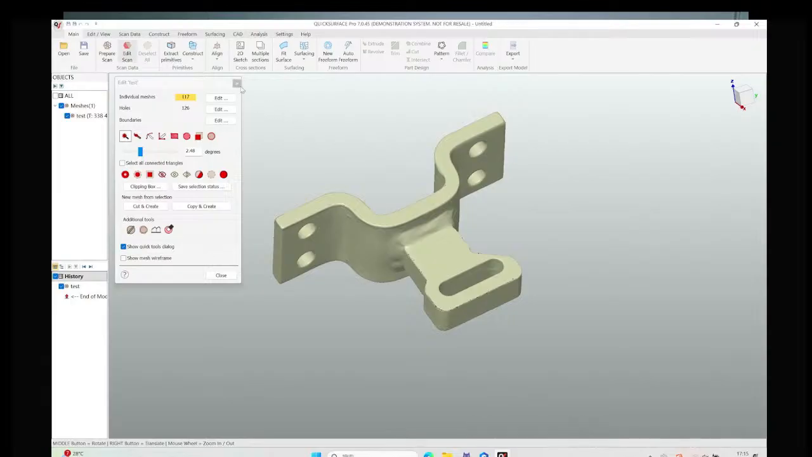Here I will introduce the steps of reverse engineering. First, we need to process the mesh model. You can process it with whatever software you want, like the scanning software itself, and also reverse engineering software like QUICKSURFACE. After completing the model processing, we can do the reverse engineering in the software.